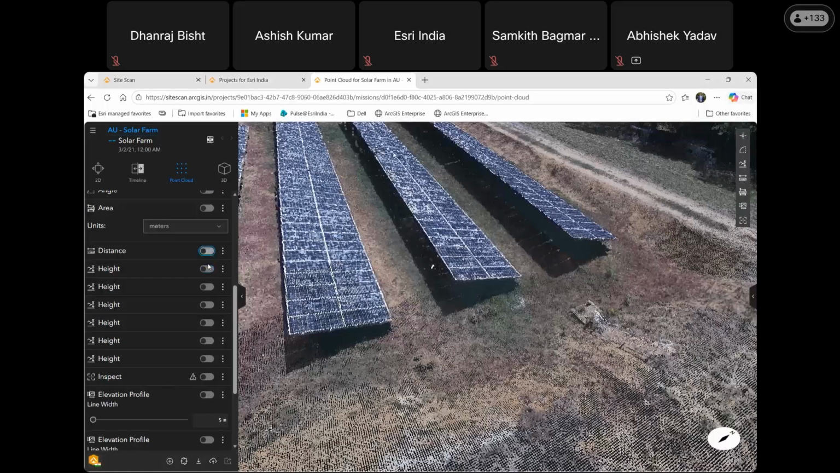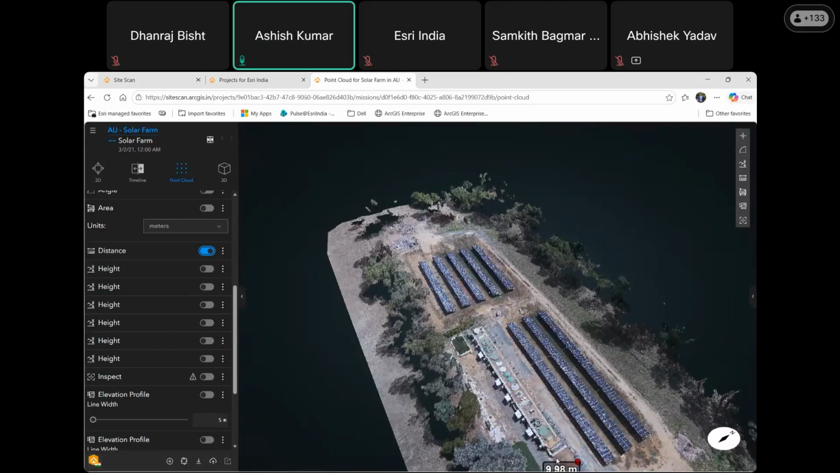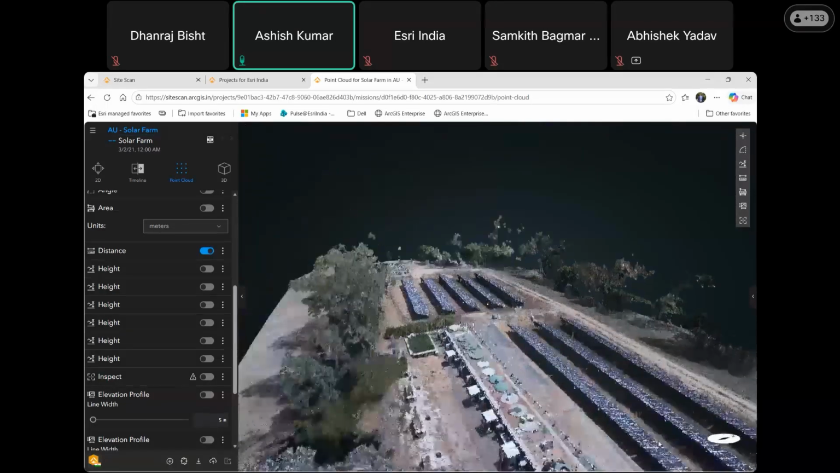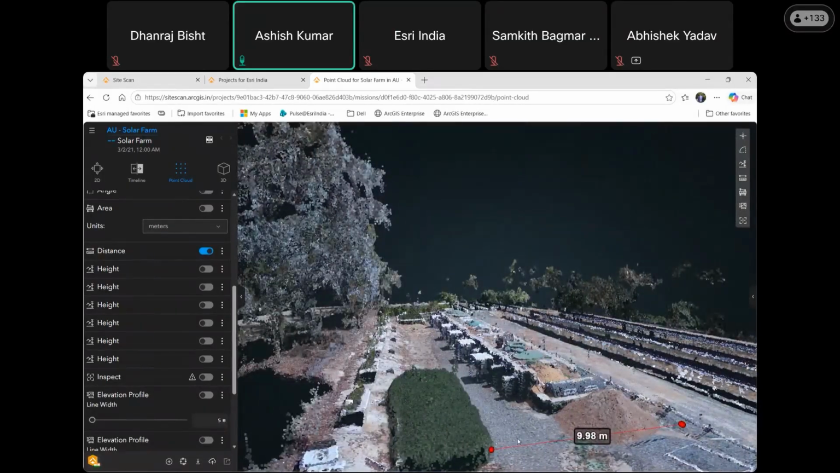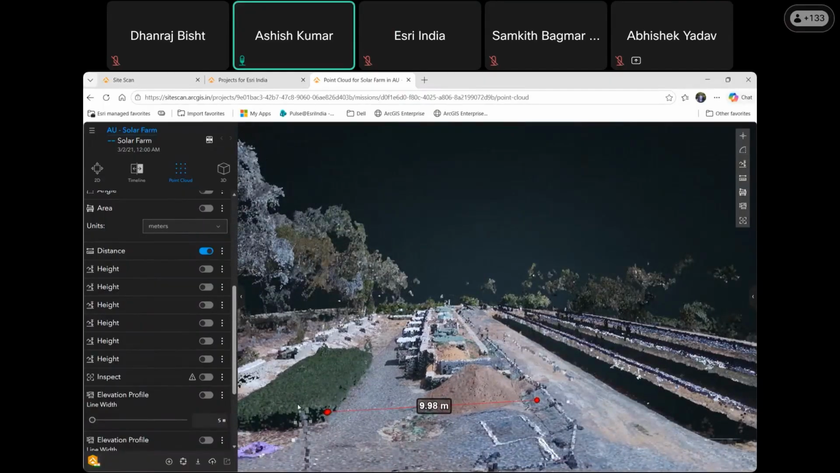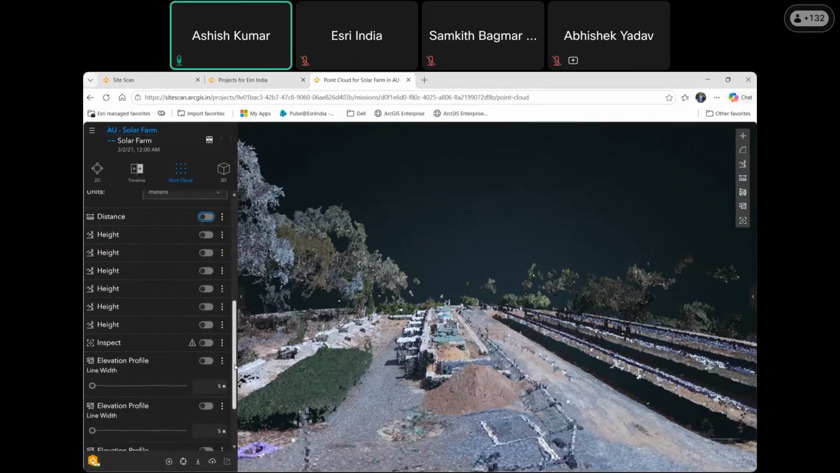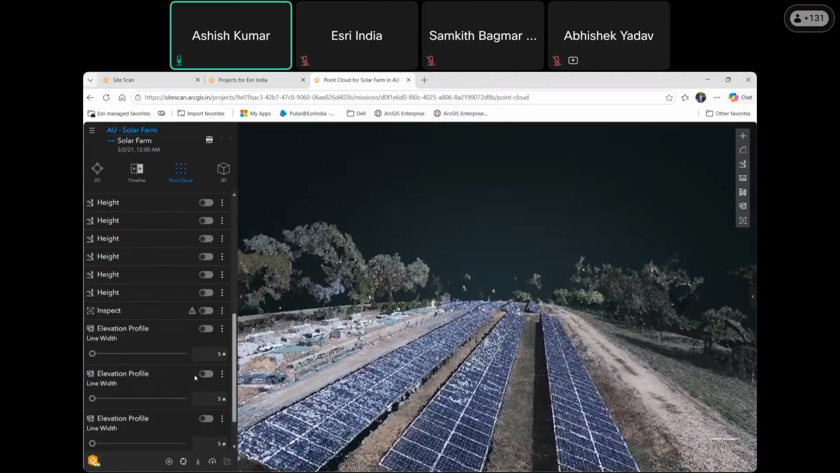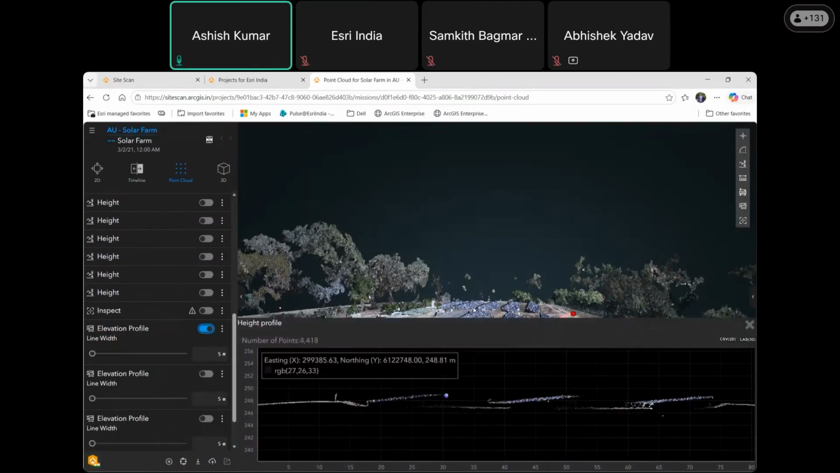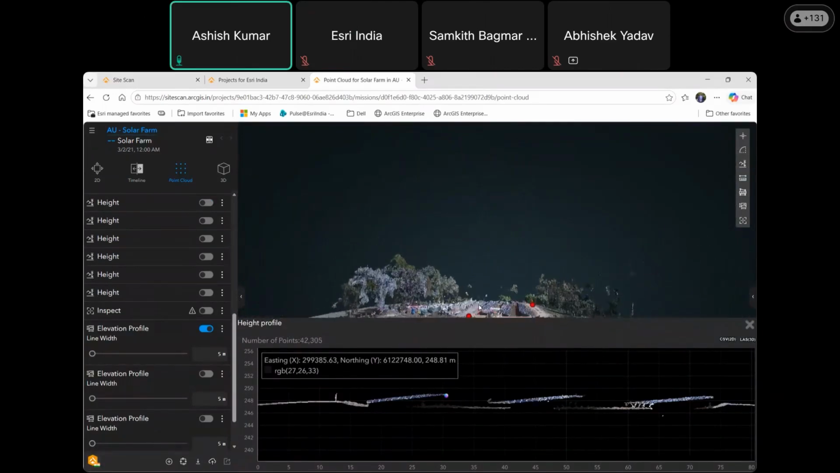For distance, you can see how this tool works. It gives you a certain distance between those profiles, between two different boundaries, which allows you to monitor certain features. We have one elevation profile chart where you can visualize how the different features within those projects look.